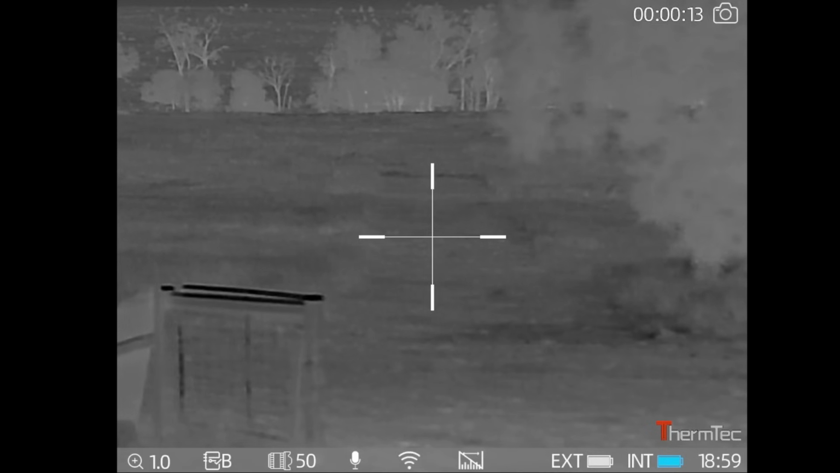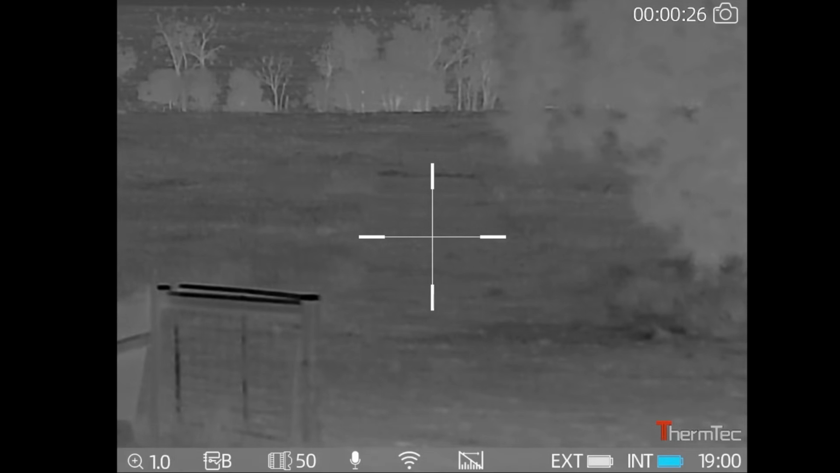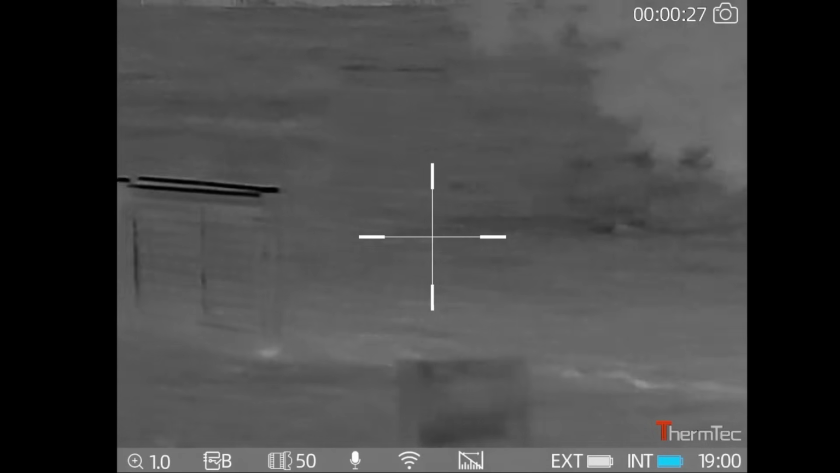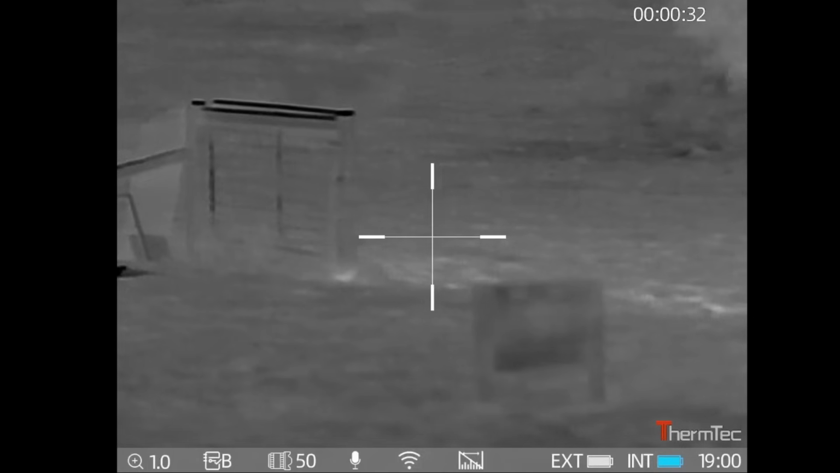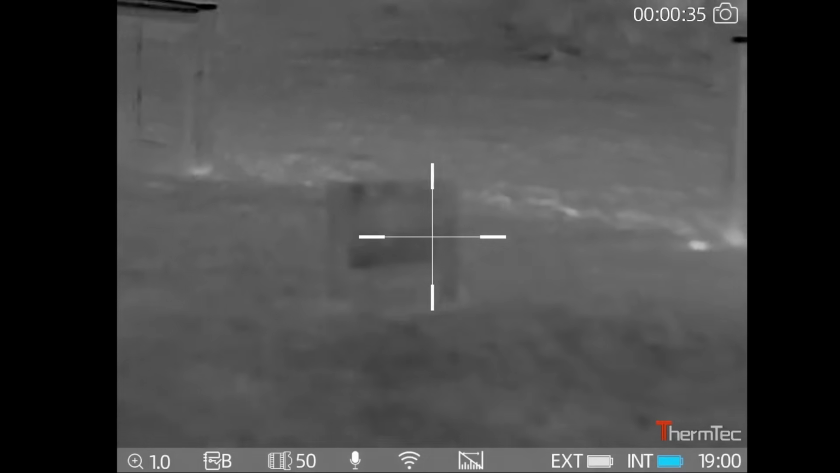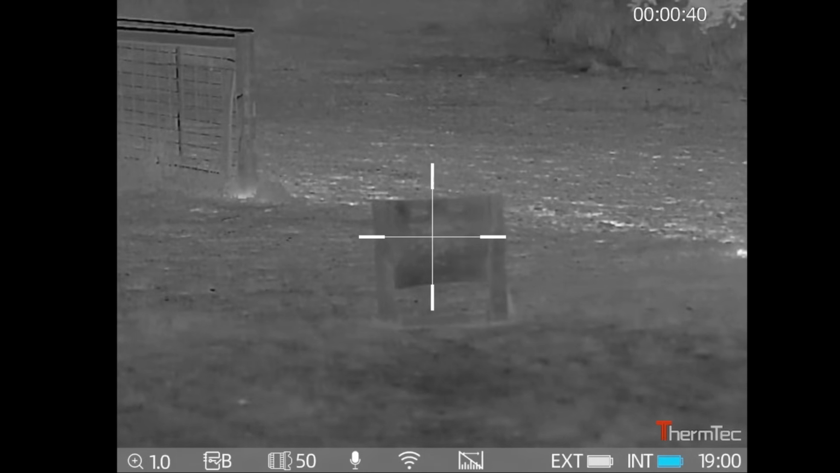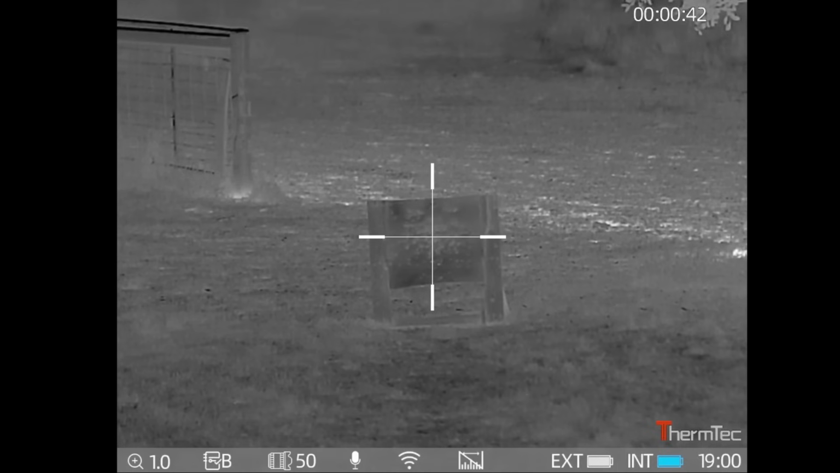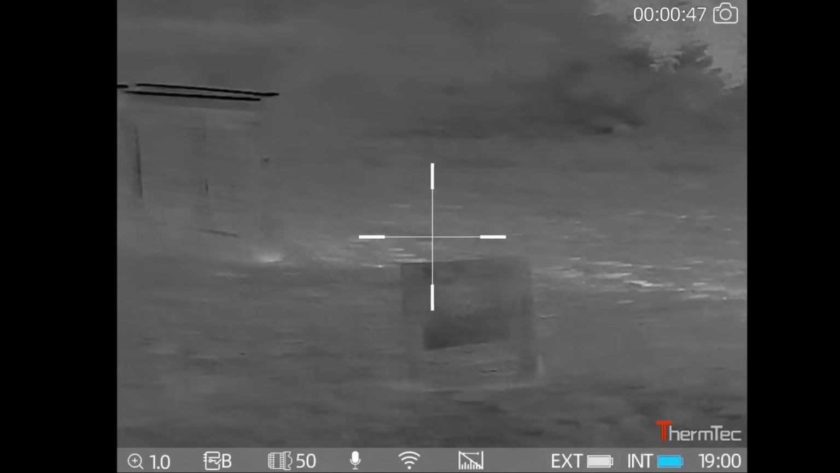It says right down the bottom, 1 times, that's the magnification. So if you turn the scroll wheel anti-clockwise, that zooms in right up to 4 times. And there's my target down here in the range. So I'll just get that into focus. So you can see it's pretty good detail in the image.